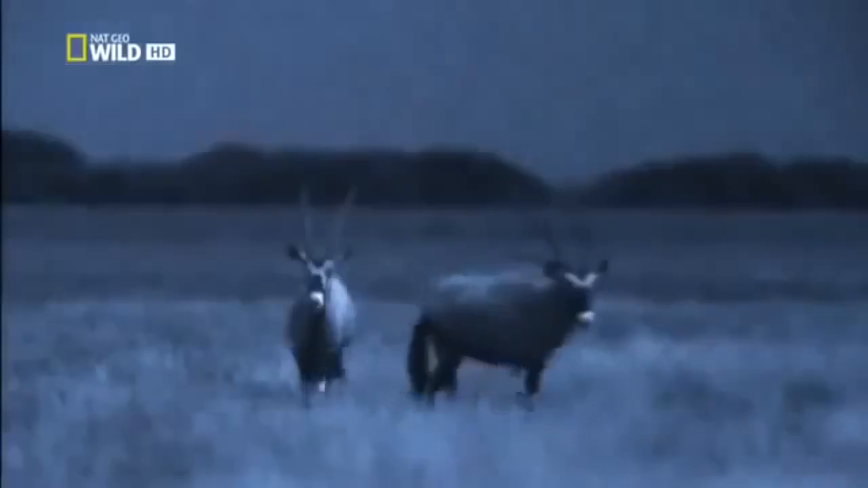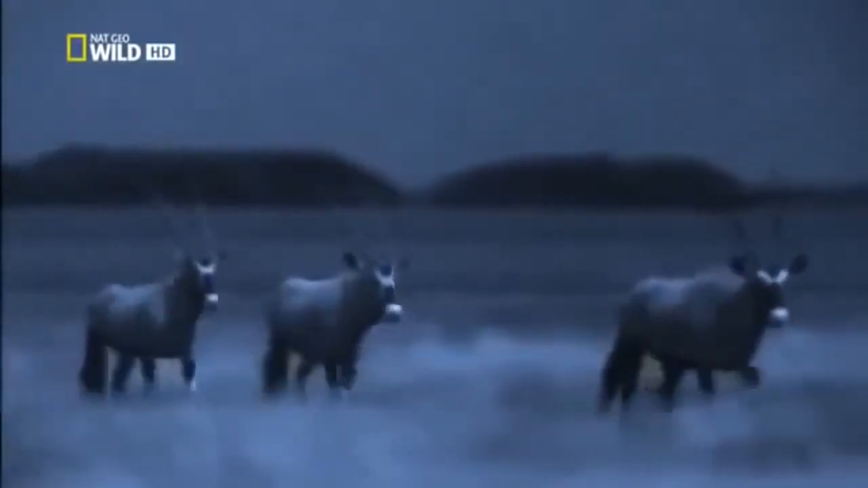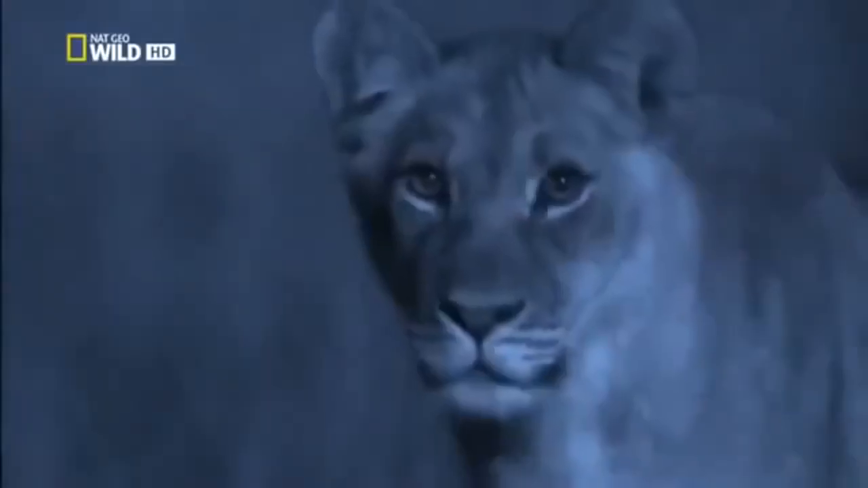The antelope are confident. The bright moonlight gives them a clear view of the lions. To the oryx, the cubs don't appear to be hunting in any way. The curious youngsters follow as the oryx move off.